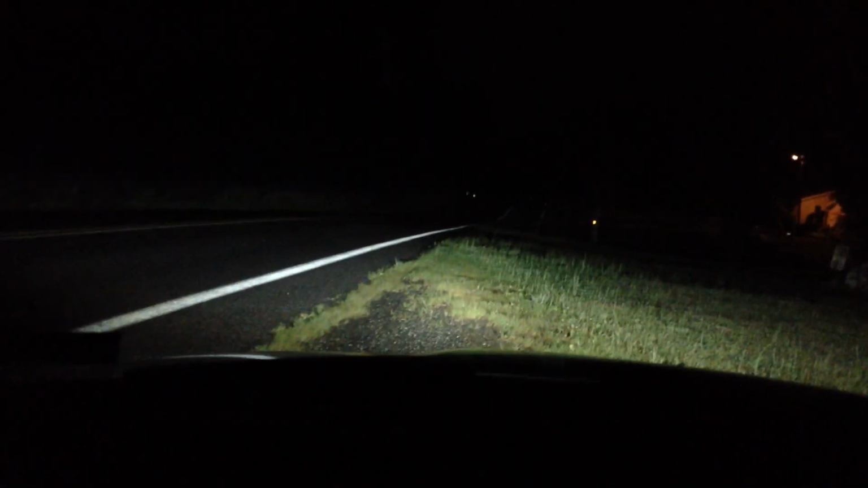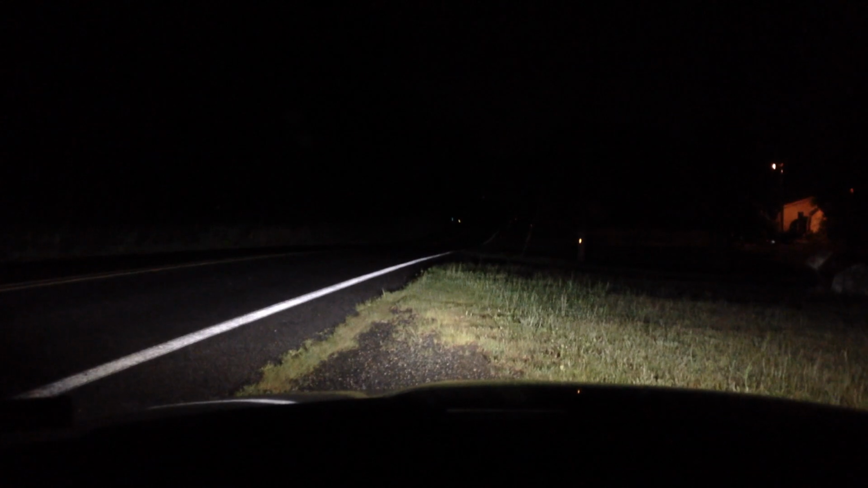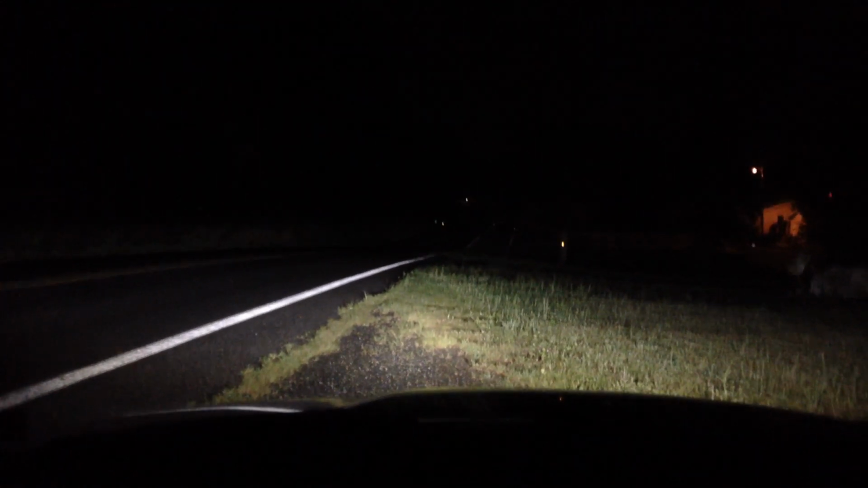Right now we're outside my driveway, and you can see what the scene looks like out there. It's just a road with some grass, and there's a couple things on, but here comes a car, so we're going to try and... Okay, so there you go. You can now see the car driving by on the night vision system, and that's actually pretty cool.